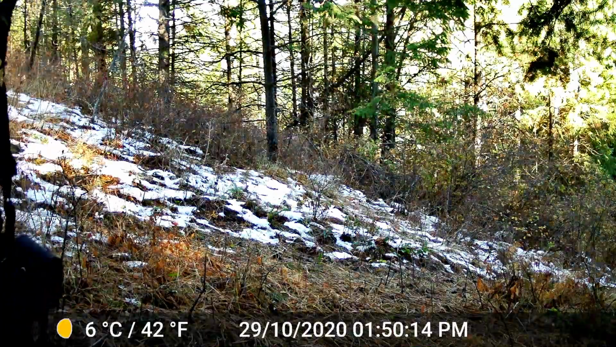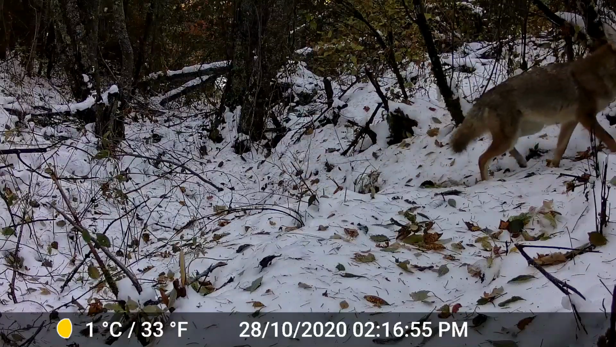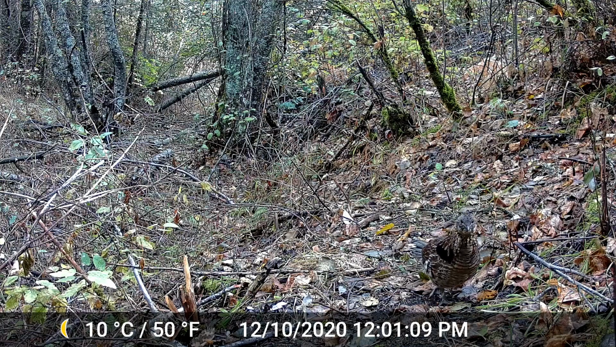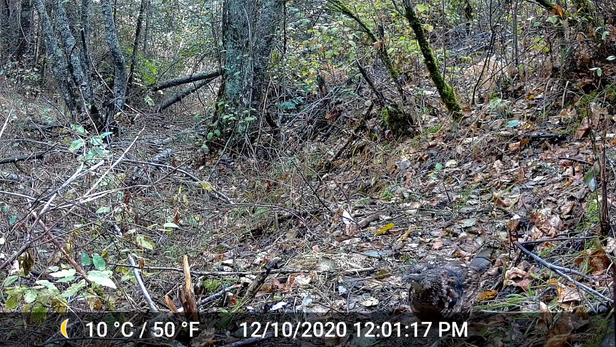The cinnamon coloration is a common variant of the black bear, and they're quite common in the West. But this is the first time I've ever seen one, and up in the area south of Liberty Lake right now, there are black bear and cinnamon colored bears in existence up there, and they have been quite common.